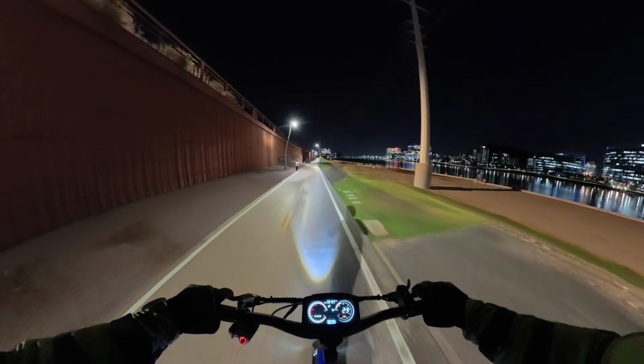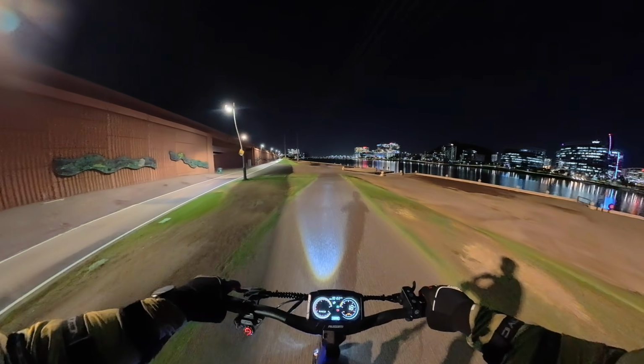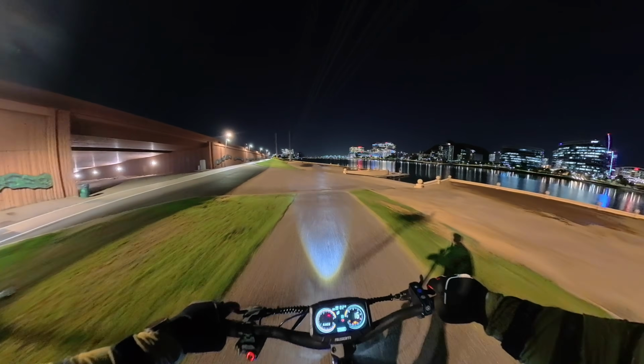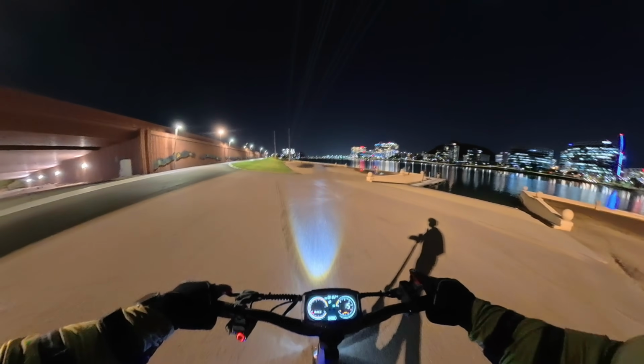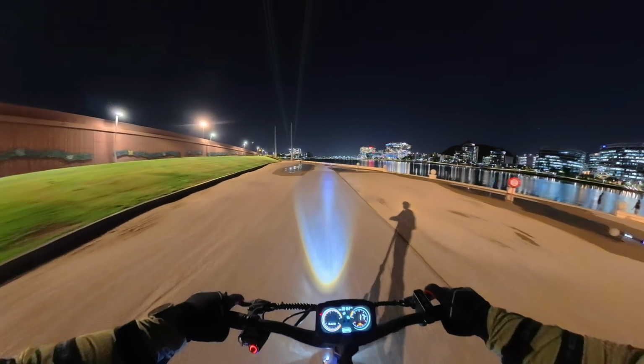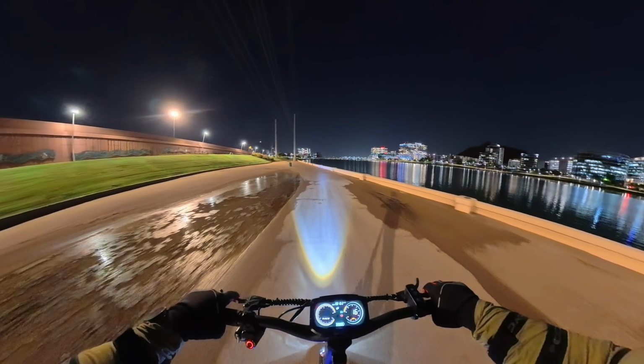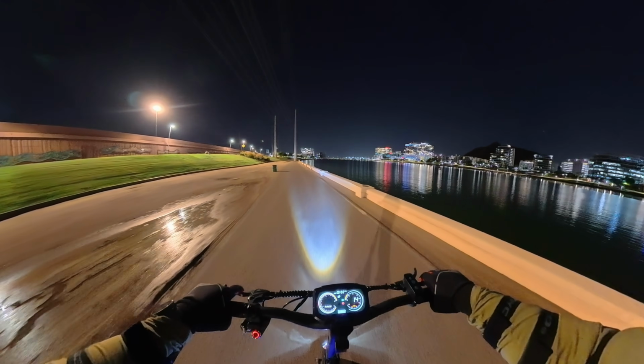All right, I'm gonna pull into this area here. Looks like we got some water. We had lots of rain over the last several days, which is always welcome out here in the desert, I'll tell you that. All right, I'm gonna go ahead and park the scooter, show you the lighting setup on this thing.